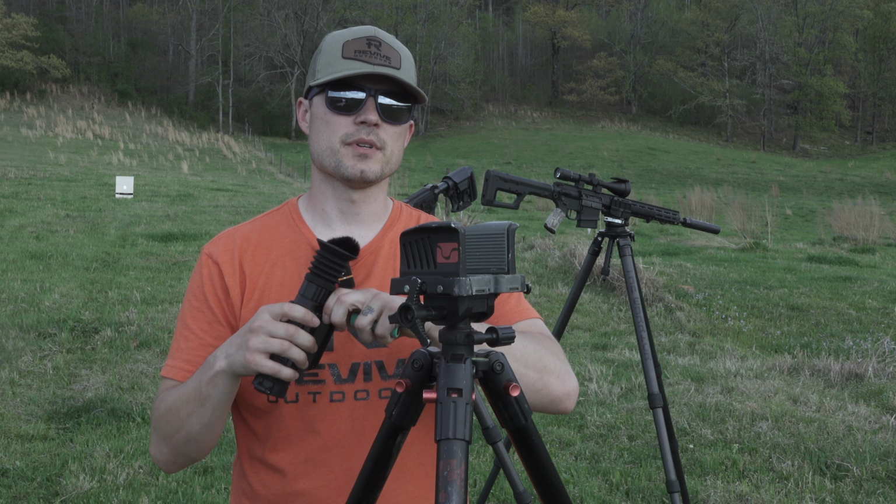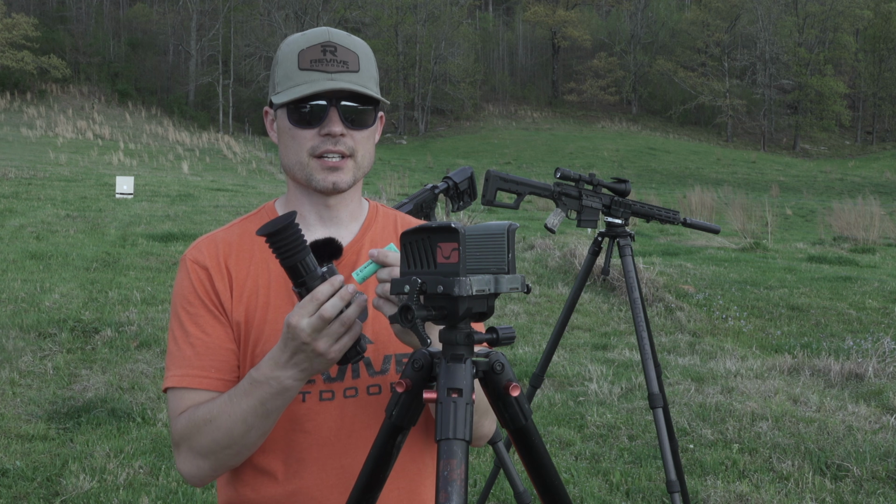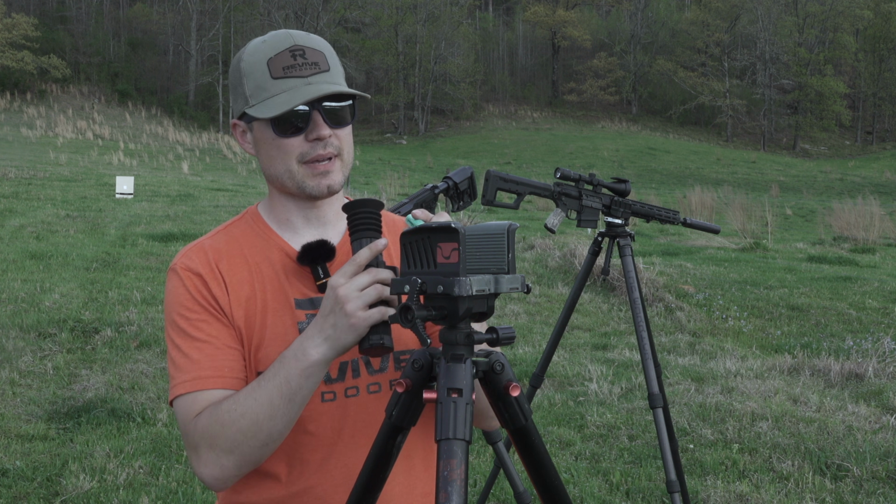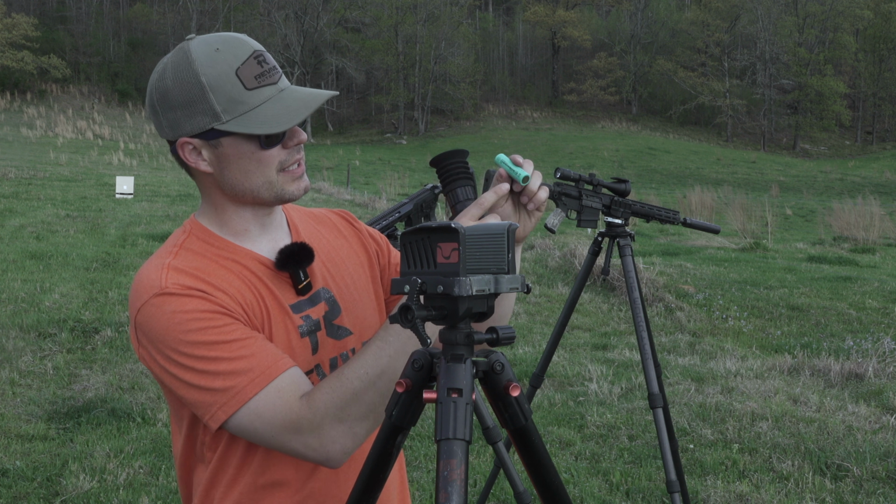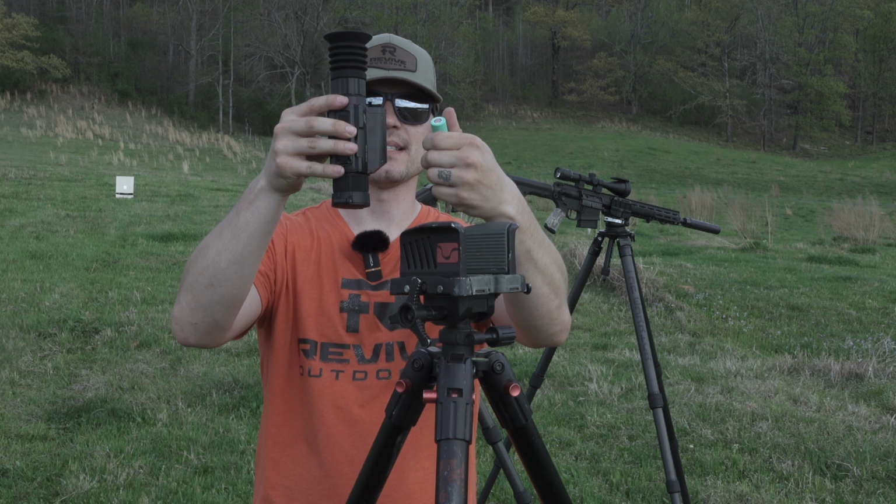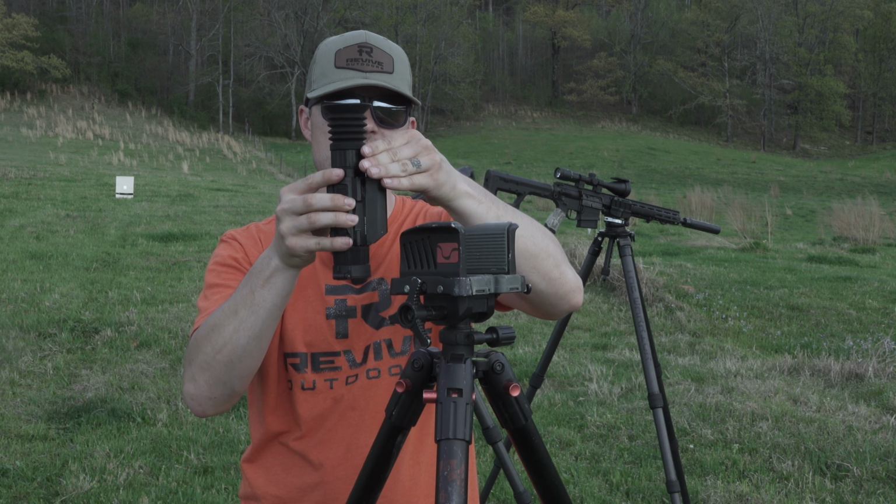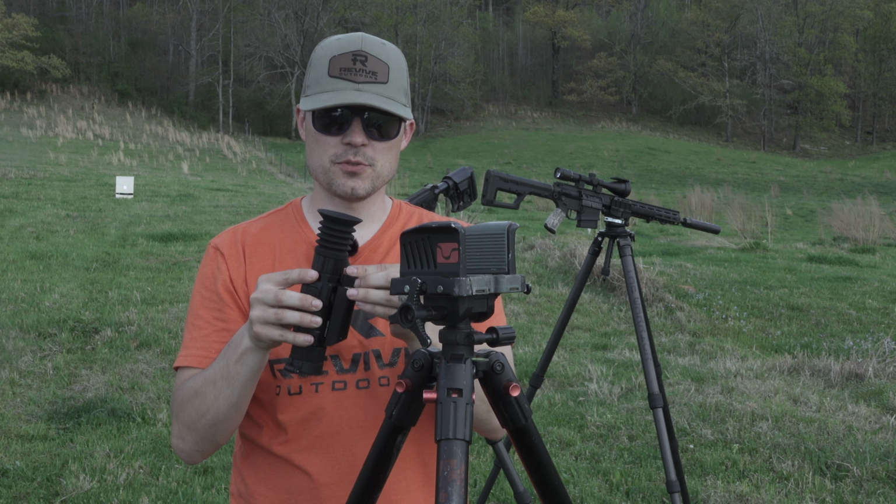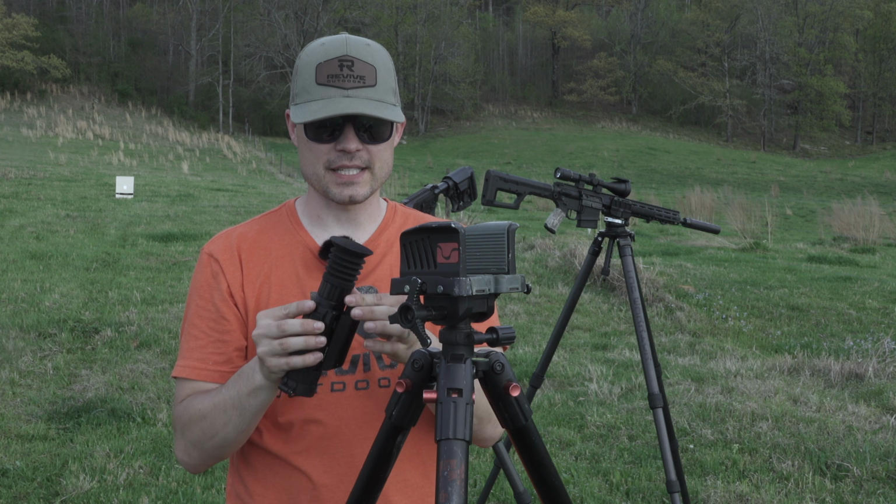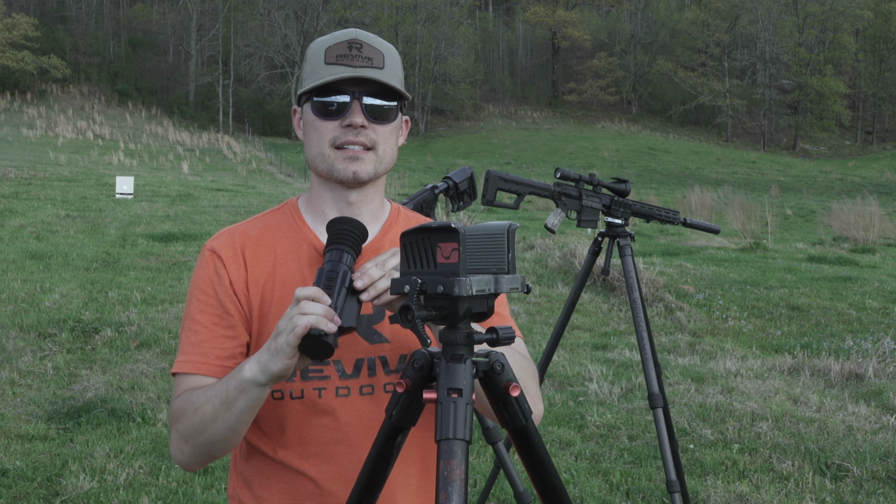Starting with the scanner mode, I'm going to show you how first to put the battery in. It's going to be really simple. You're going to have a plus and minus sign on the battery right next to this barcode, and on the scope itself, you're going to have a plus and minus there. So you're just going to match those up, slide that in, and then screw this down. When it comes to powering on the optic, you're going to hold down the power button right here on the front, and it is going to turn on.